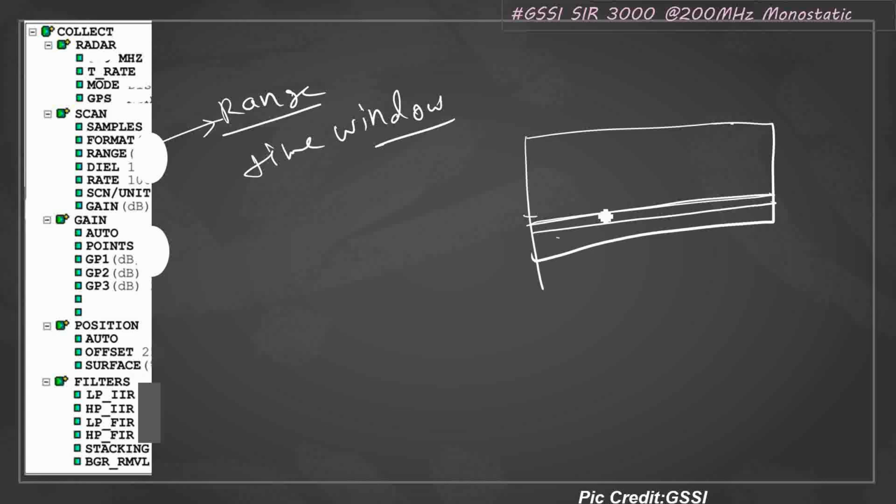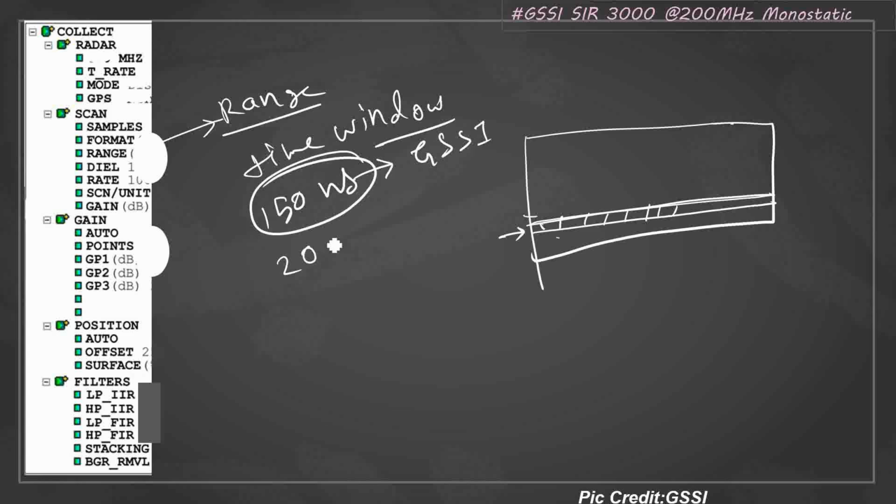So this will be the depth of maximum signal penetration, and I would like to see this on my radiogram, so I take a larger time window. For a 200 megahertz antenna, GSSI generally suggests 150 nanoseconds. That's recommended by GSSI. I generally go for 200 nanoseconds. The reason I have described already: I want to see the maximum depth of signal penetration.